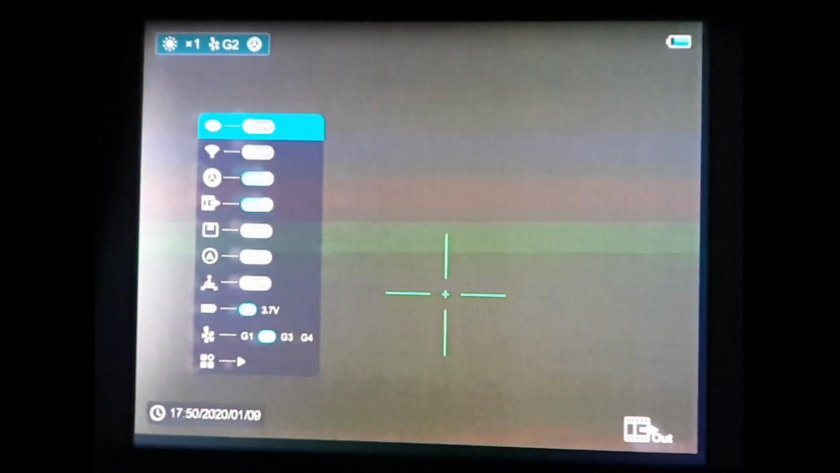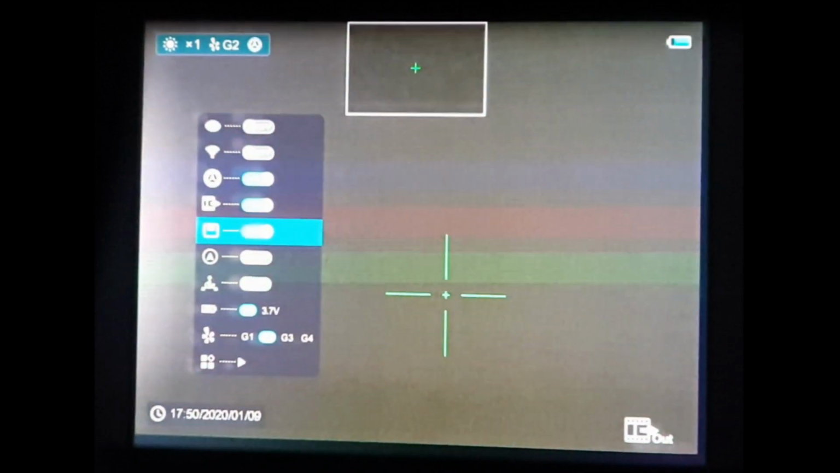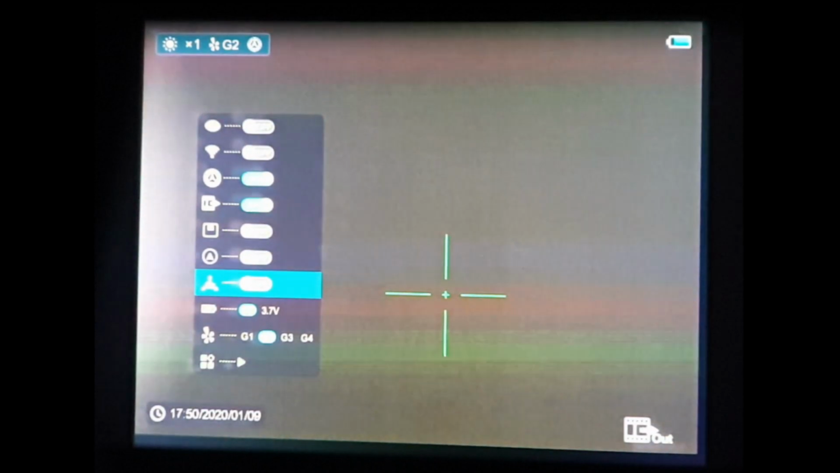Okay, so a longer press of the menu button, and we have at the top the ultra clear mode, then there's Wi-Fi, then there's auto recalibration, video out, picture in picture, pop on, there we go, nice and clear, and it doesn't clutter up the main screen. And then we have other menu functions and gyro. This one selects between 3.7 volt rechargeables and 3 volt non-rechargeables. Then you've got your choice of 4 zero profiles. Then you go into your zeroing menu.